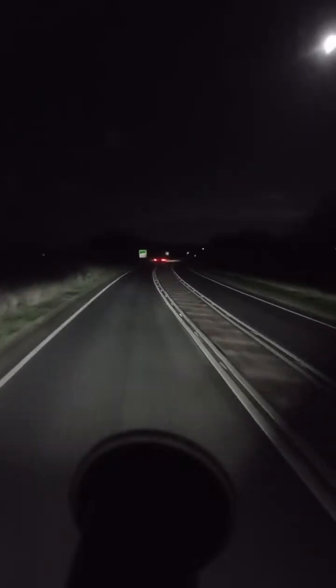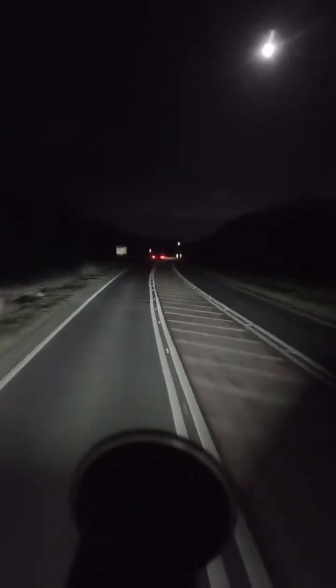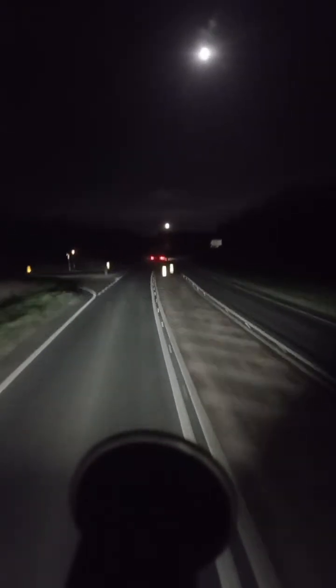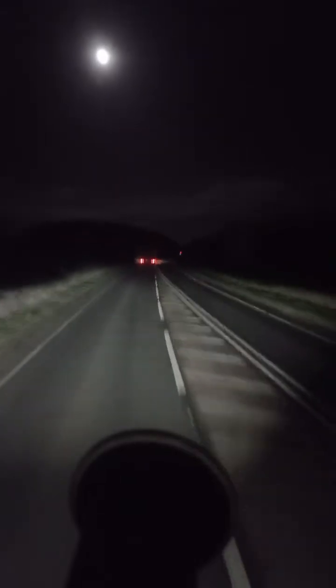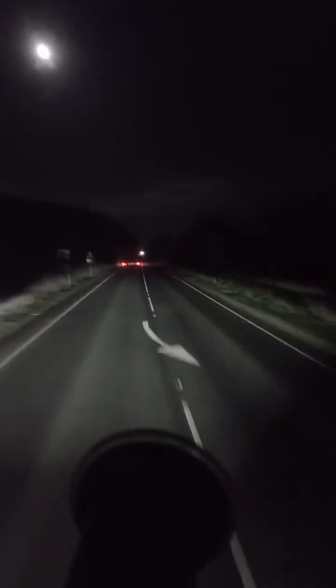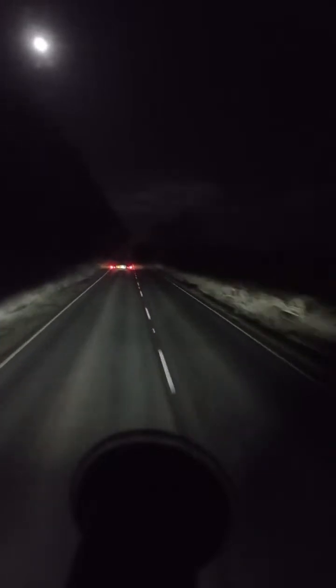So we won't get to the destination, we can't. That is already concluded. We just get as far as possible. So the plan is Sleaford, which is not so far anymore. I should be able to get to Sleaford, and it's just after Sleaford that I think I can sleep there.